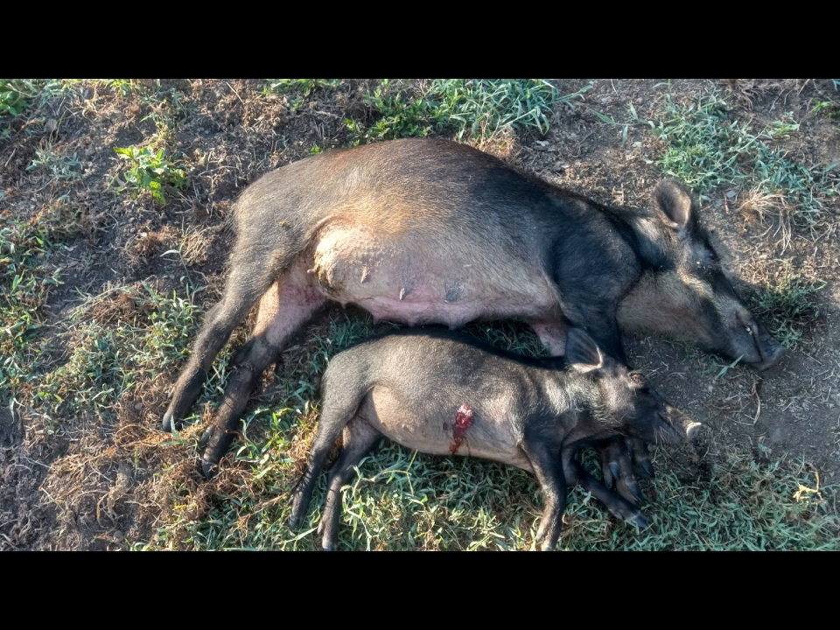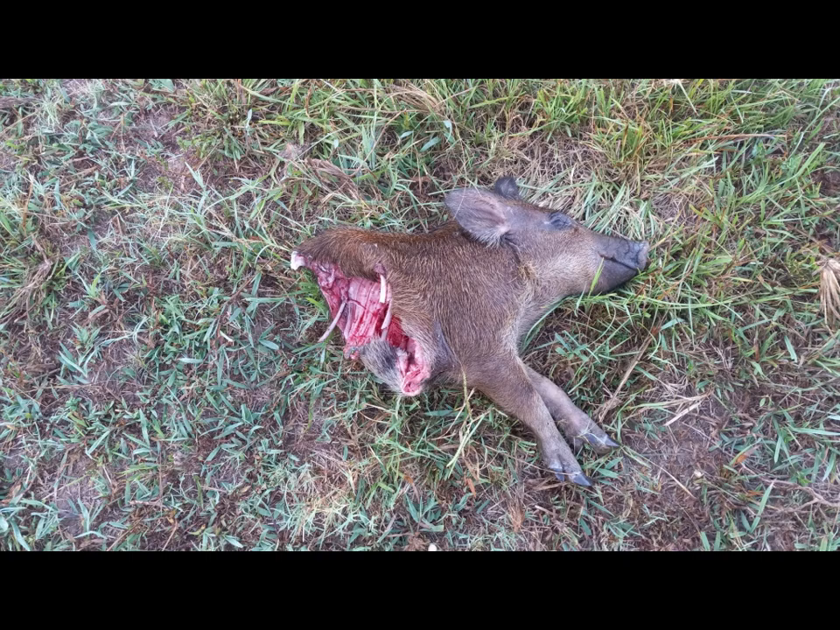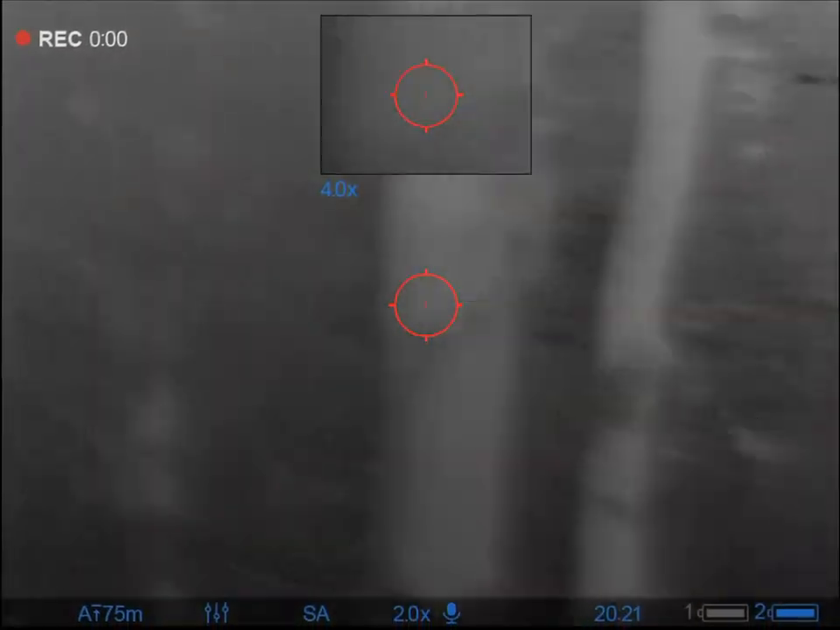Unfortunately, when I started rounding up the other ones, here's that heart shot sow. She actually is without a head now. Apparently, I've got some coyote issues. And here is one of those piglets. So I definitely know that I've got some coyote issues, so I've got to start going after those.